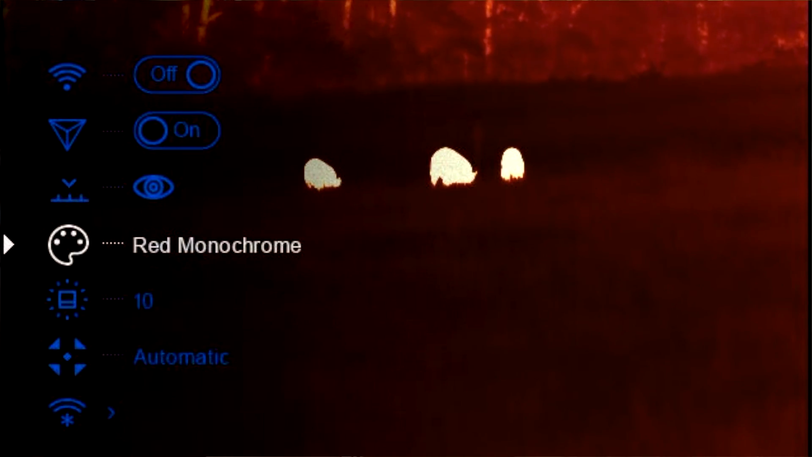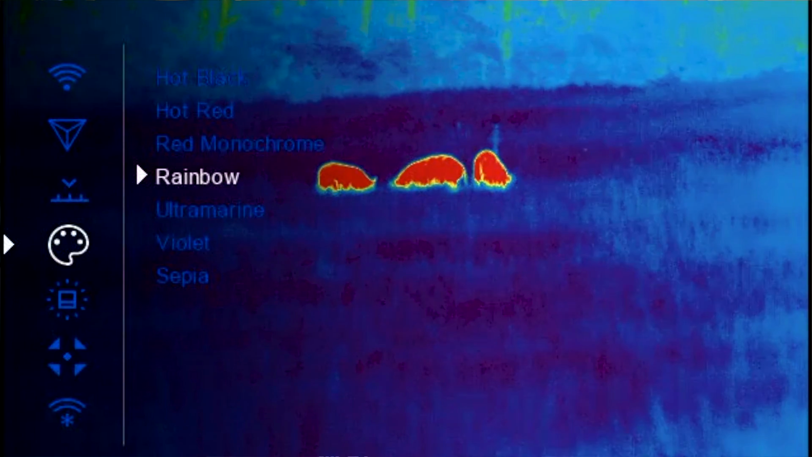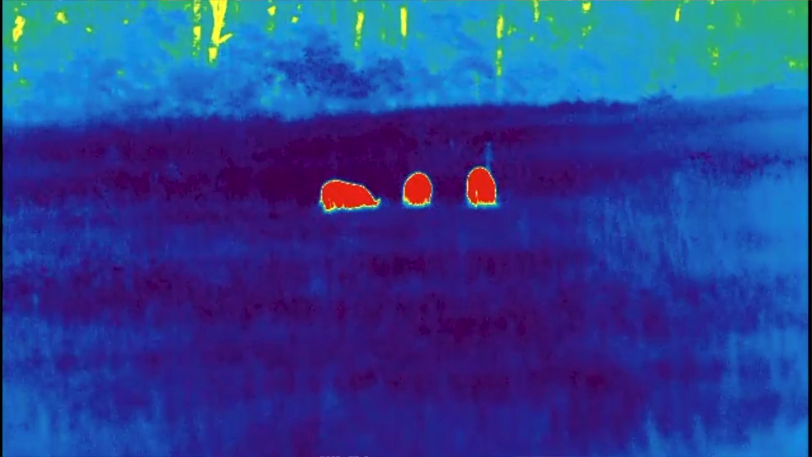If you can ID quicker, if you can scan and see at longer ranges, it's only going to make it a more enjoyable experience, a more successful experience out in the field. And that's why obviously these higher resolution monoculars and scopes are going to be more expensive.